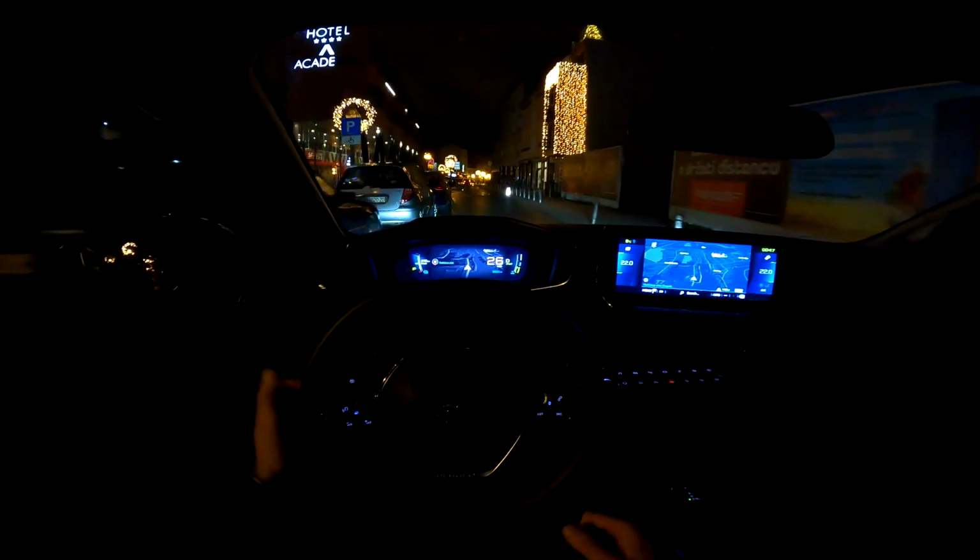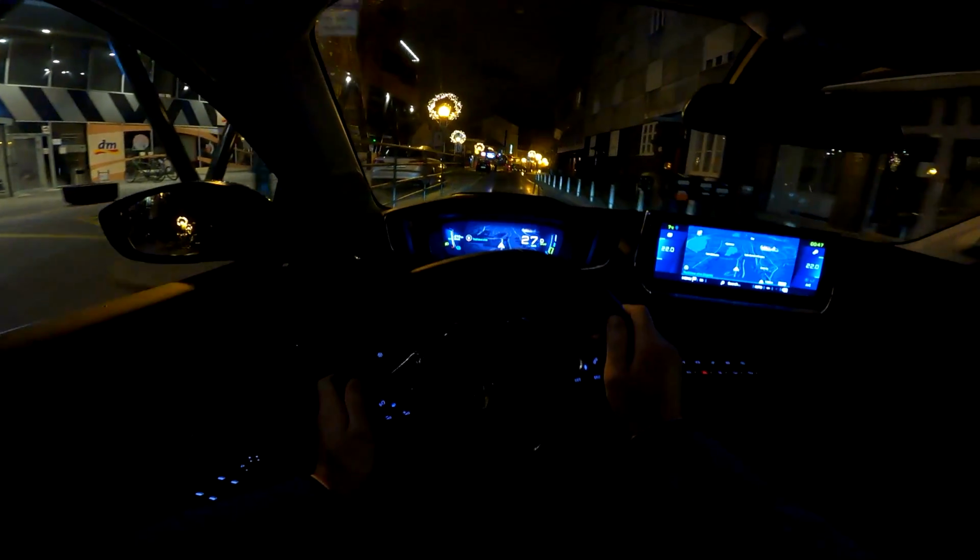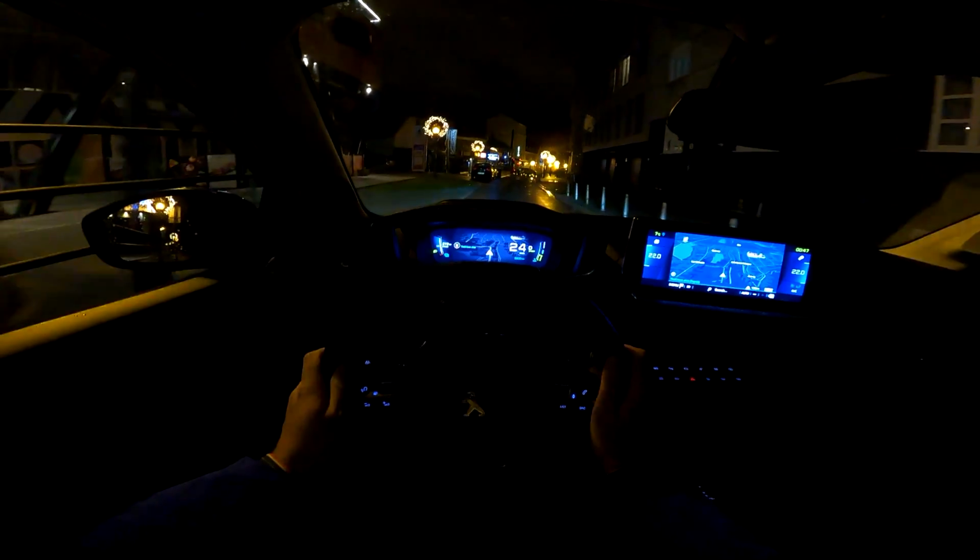I mean, clearly you can see now we have more than 90%. The car has been charging in the garage, but yeah, not ideal. I think it could be an easy fix, probably just an update or something like that, but yeah, not ideal. I would love to have the percentage.